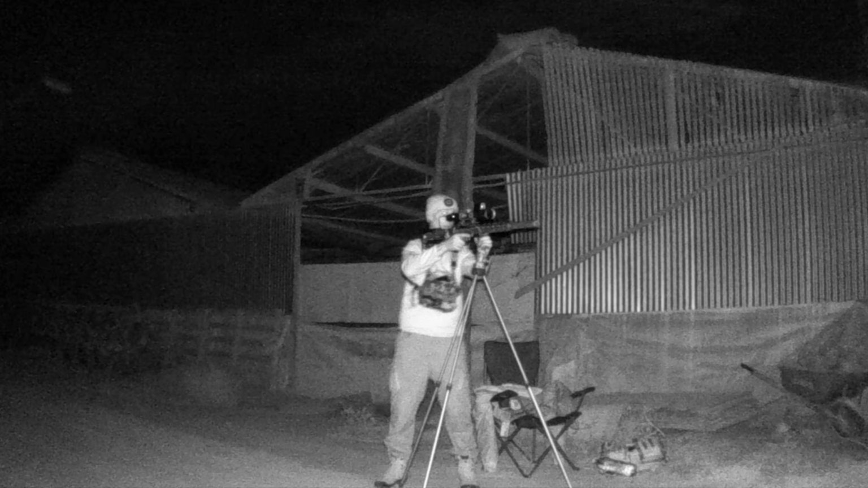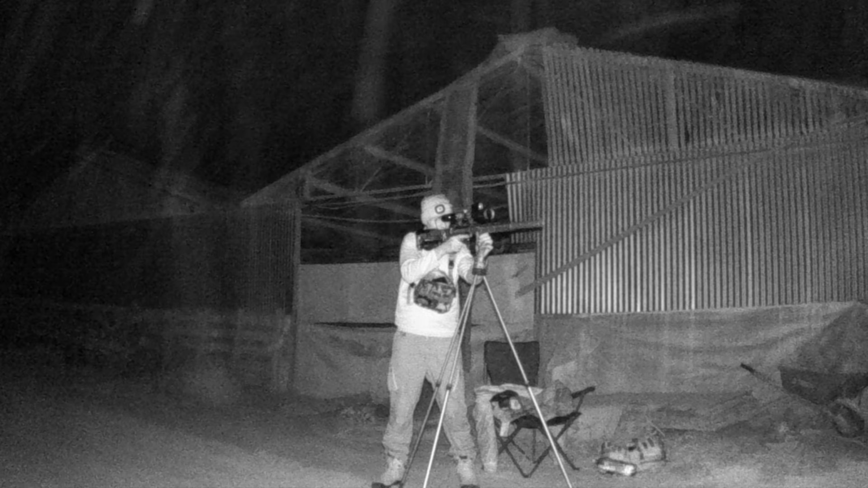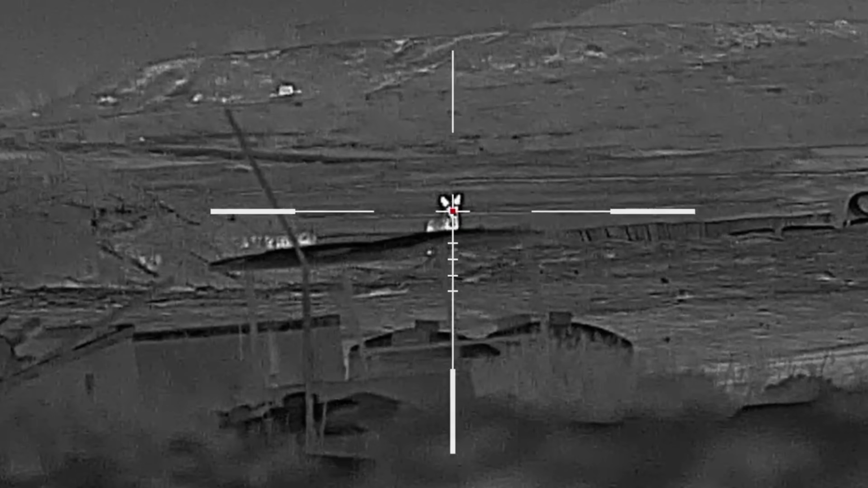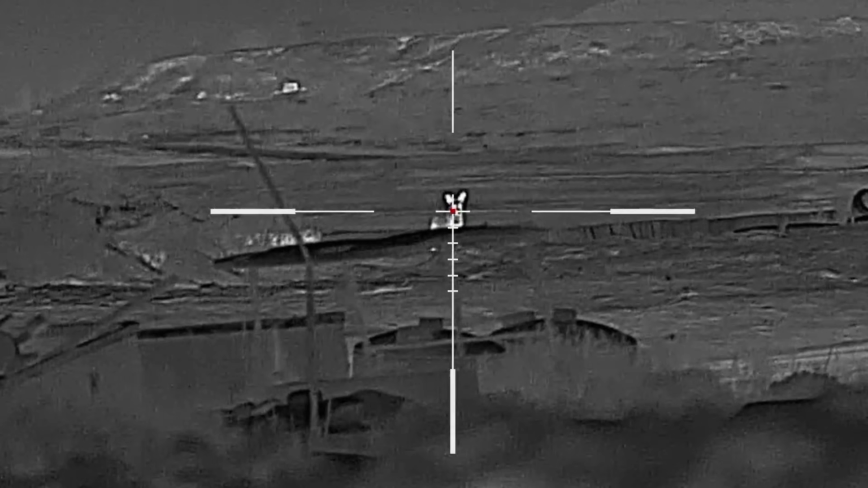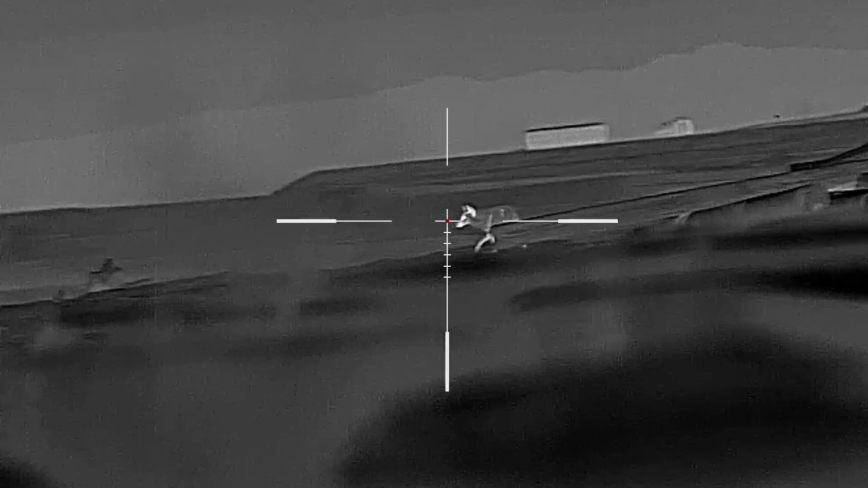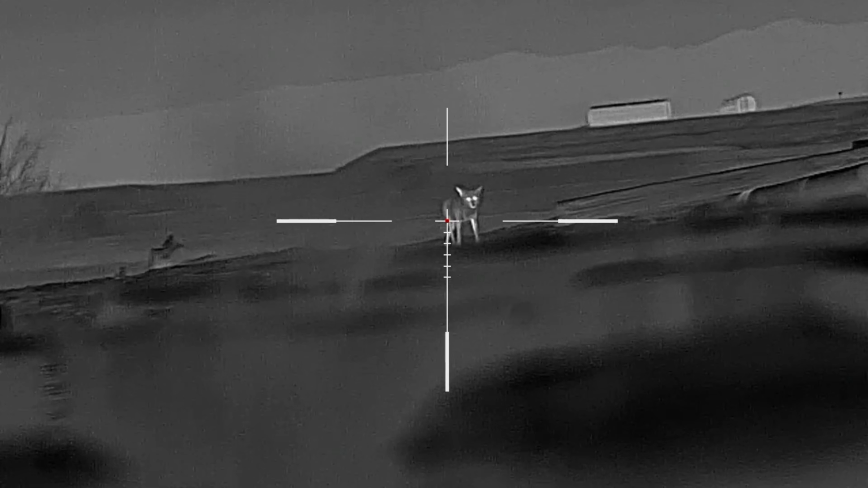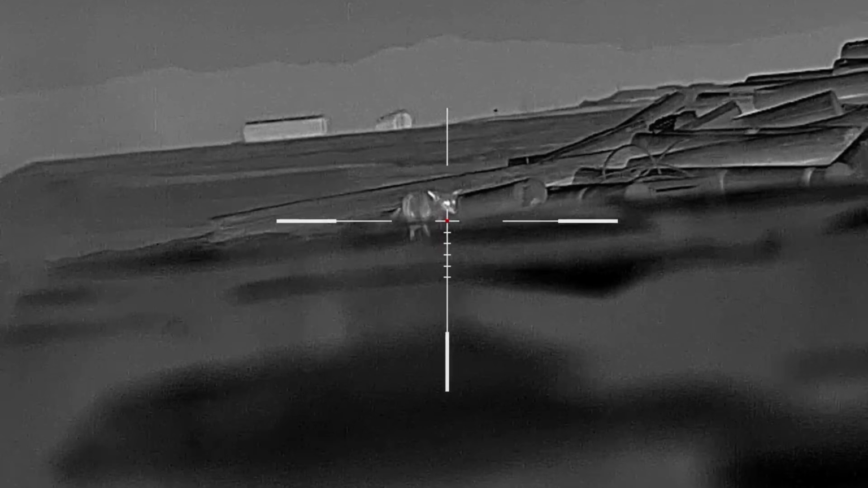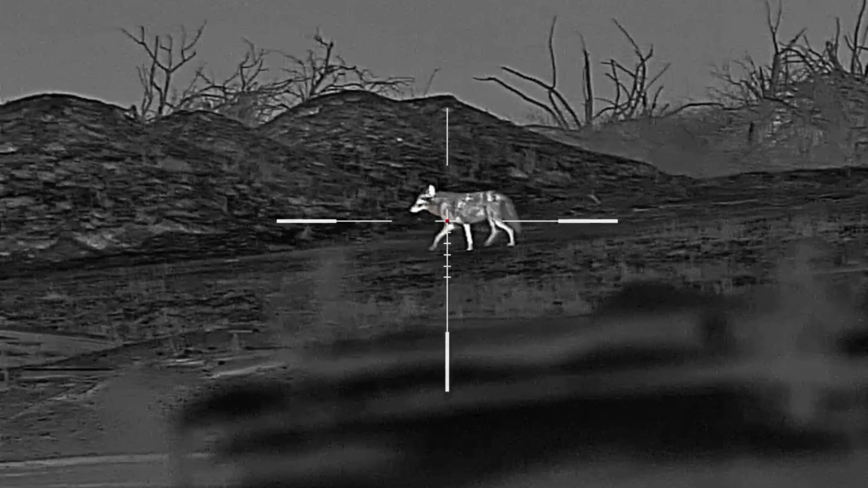So I did plan to set up in a few different spots tonight. The first being along a road next to a poultry building. And I've got a pretty good view out in front of me to just about 50 yards, which is really what I'm trying to go for. And I have seen activity here over the past couple days.